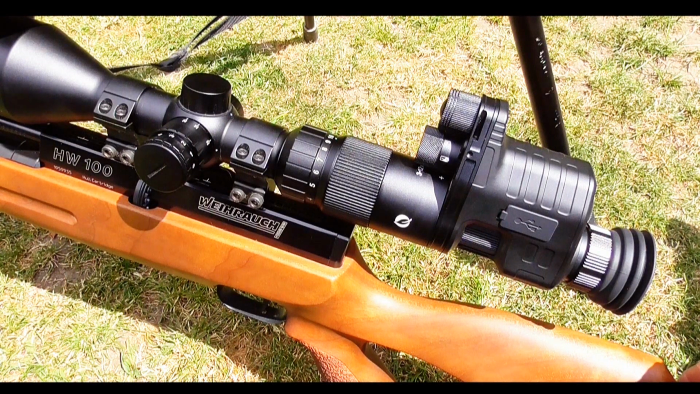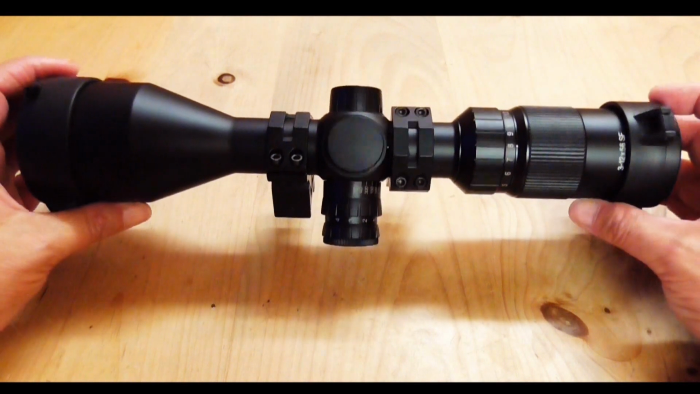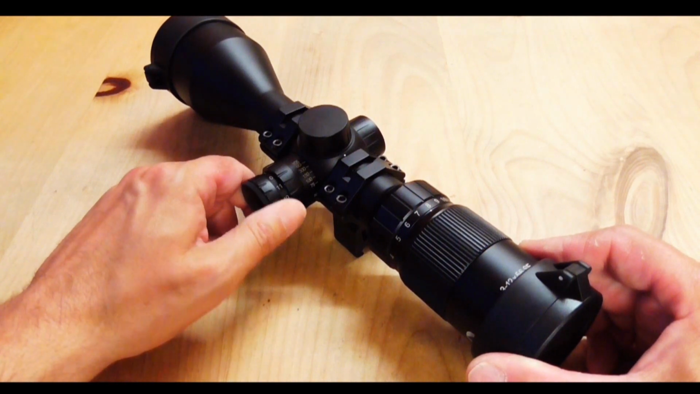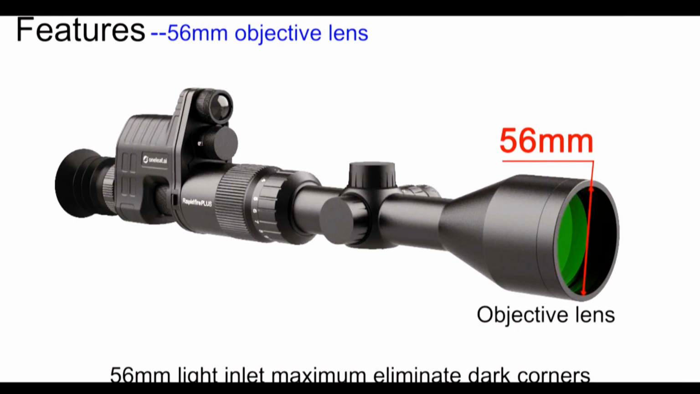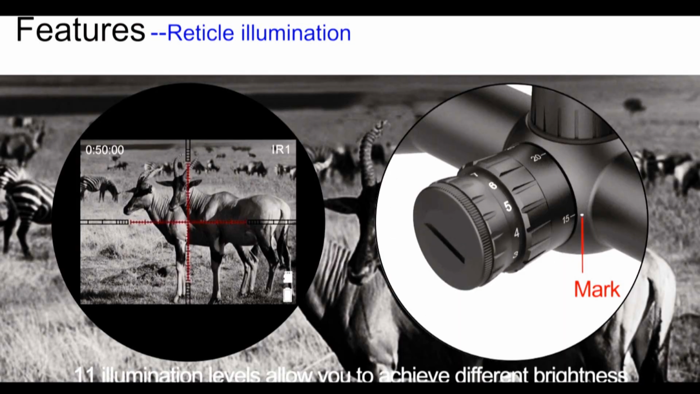So as a whole kit, the Commander NV100 Plus is exceptional value. The Rapidfire Plus 3 to 12 56mm side focus scope is well made. It's compact, it's got a lovely mil line reticle, overall a great scope. But the main selling point for me is the built-in bayonet for attaching the Commander, and that is really ingenious. No tape attached to your scope.